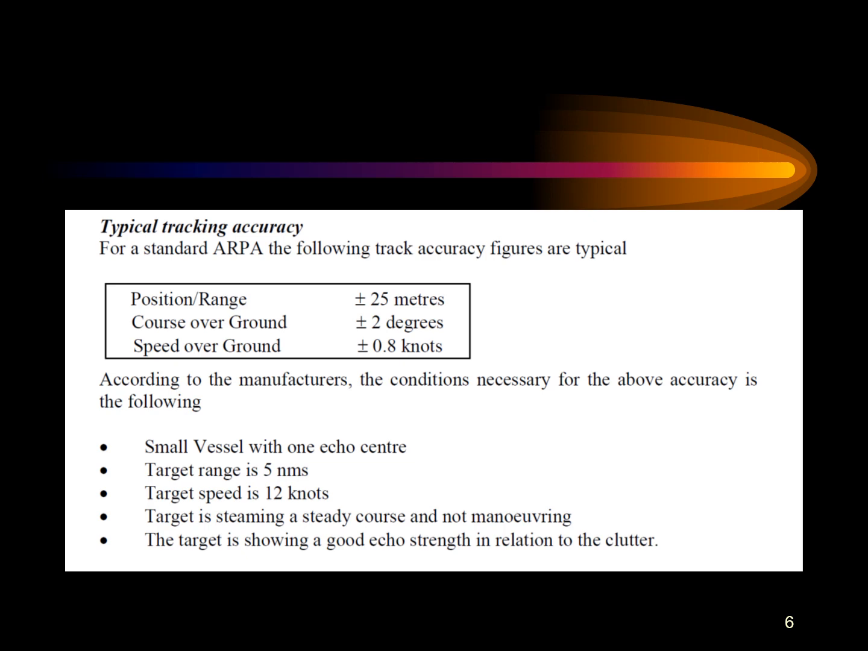Now for a standard ARPA, the following track accuracy figures are typical that you can see on your screen. So you have the position range accuracy figure, the course over ground, and the speed over ground accuracy figure. Each of these accuracy figures are in plus and minus. So it cannot be either plus or minus, it is both in the range of plus minus.